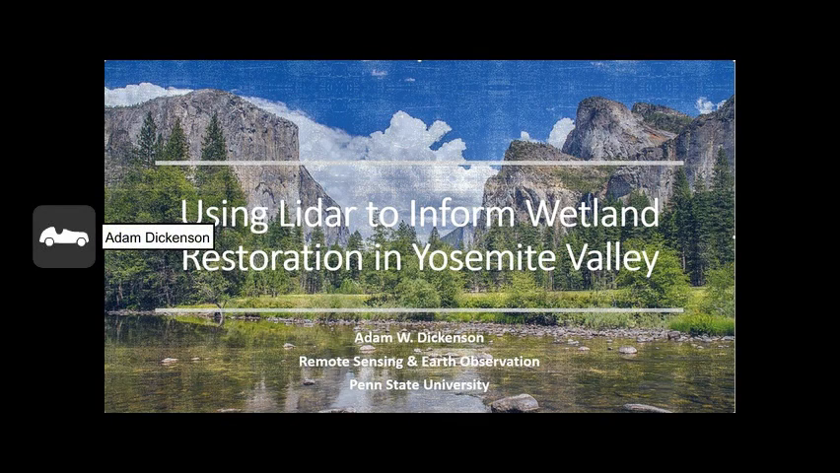Hi everyone. So my project is using Lidar to inform wetland restoration in Yosemite Valley. I want to, one, classify the existing vegetation on the site, and two, create a bare earth DEM that I can then extract elevation data from to plan the elevation of a proposed wetland restoration project.